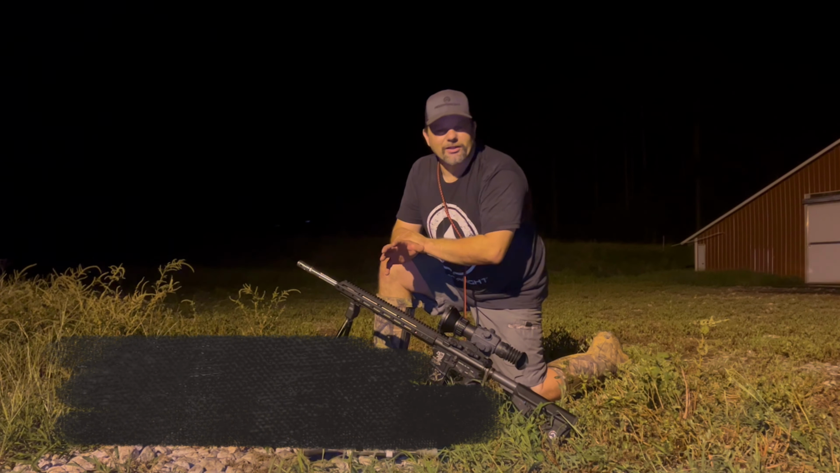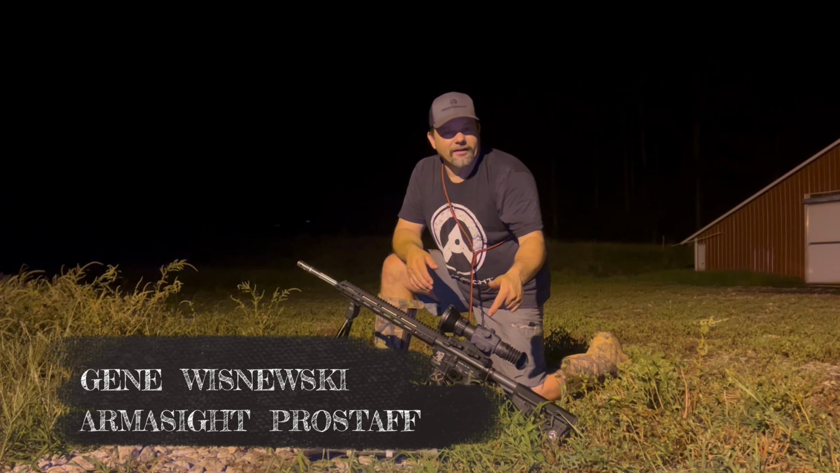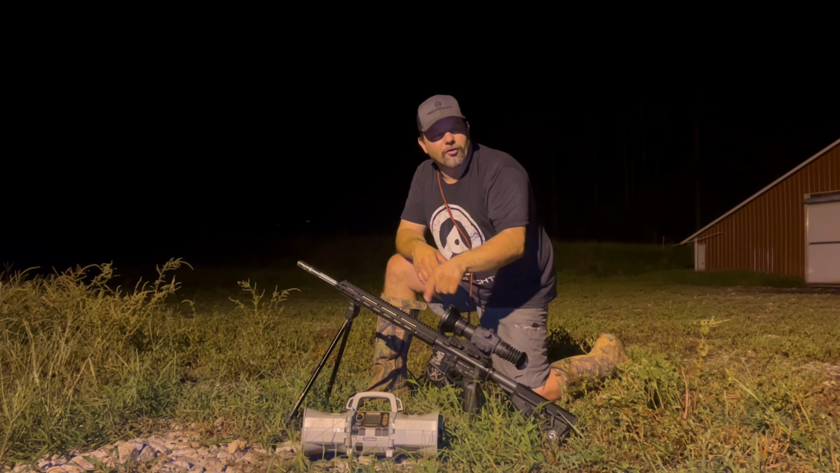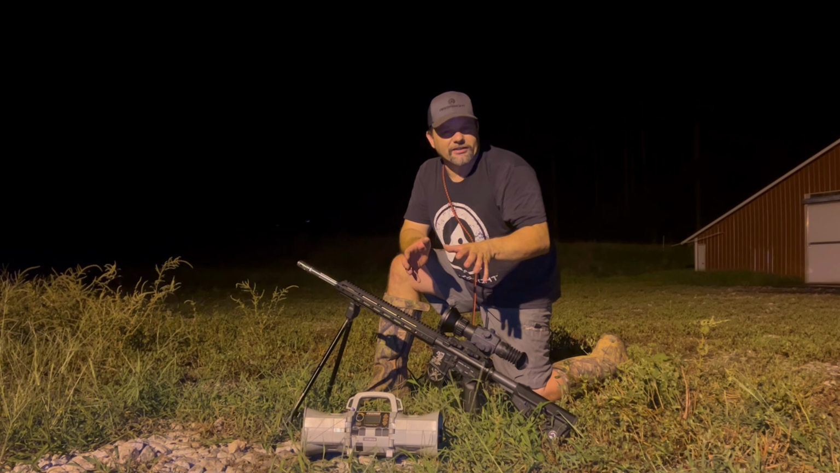All right, out here with some tools of the trade for some coyote hunting. I put my Armasight Contractor 640 on an AR-15 platform. I took it off my bolt weapon. I'm getting my bolt weapons ready for deer season coming up.